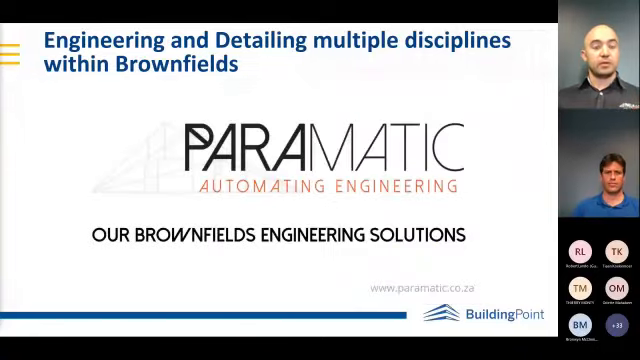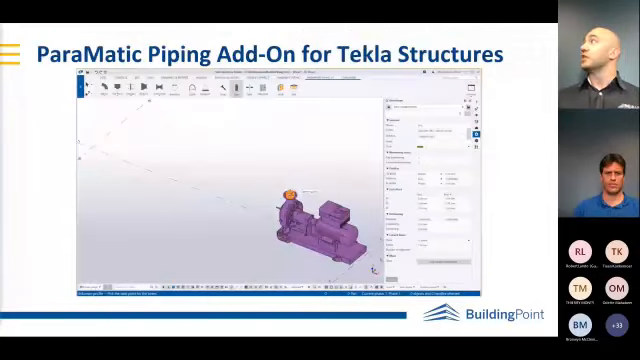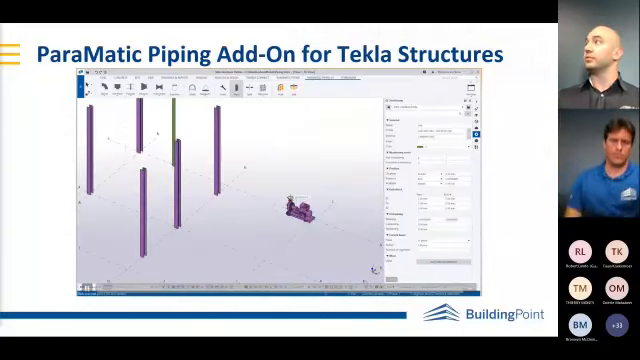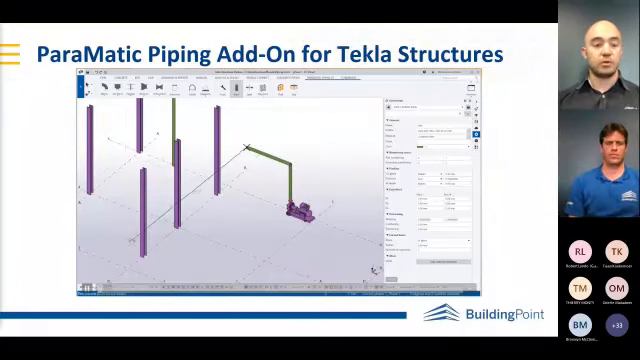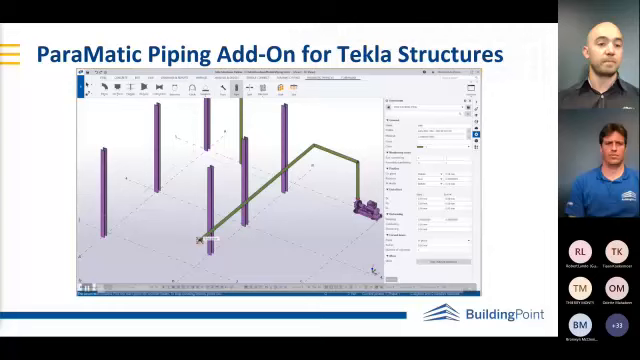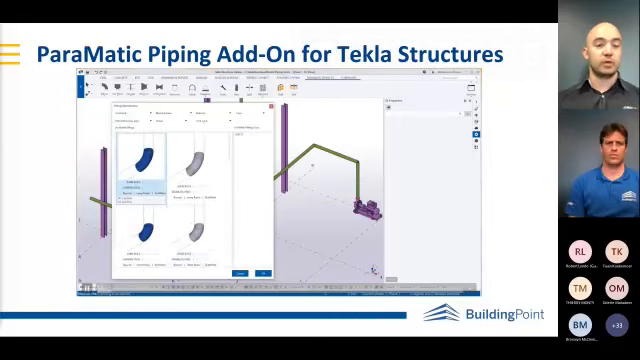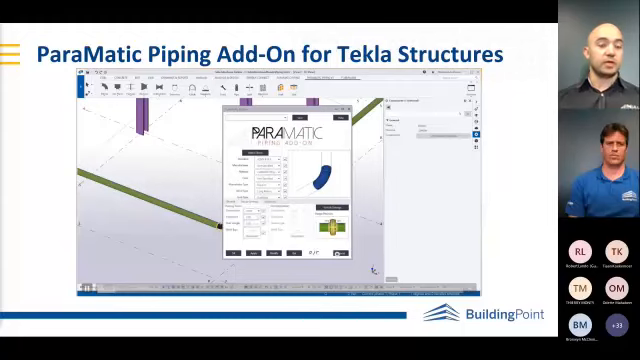Other than that, we also, as I mentioned before, have developed some software. This is our piping solution for Tekla Structures. I'm not sure if everyone is familiar with Tekla Structures. I'm sure not, but this is a very simple demo of what we can do with Tekla. The piping suite is sold completely separate from Tekla itself, so you would require a Tekla seat or Tekla license. But once you obtain that, you can buy the software from us directly.